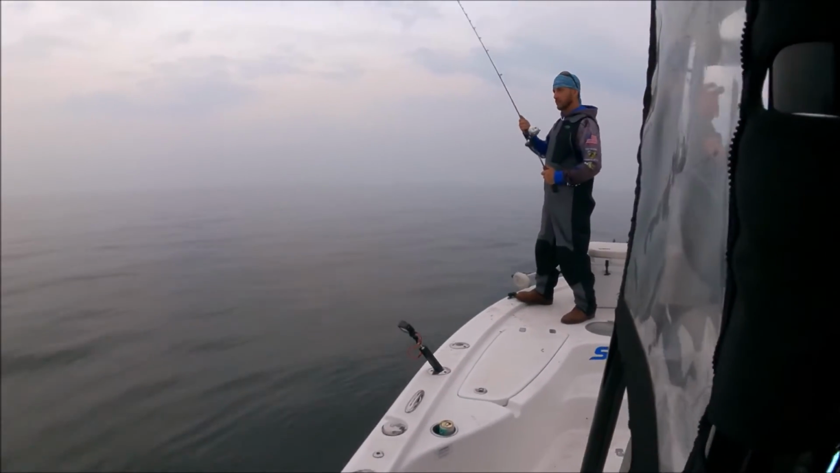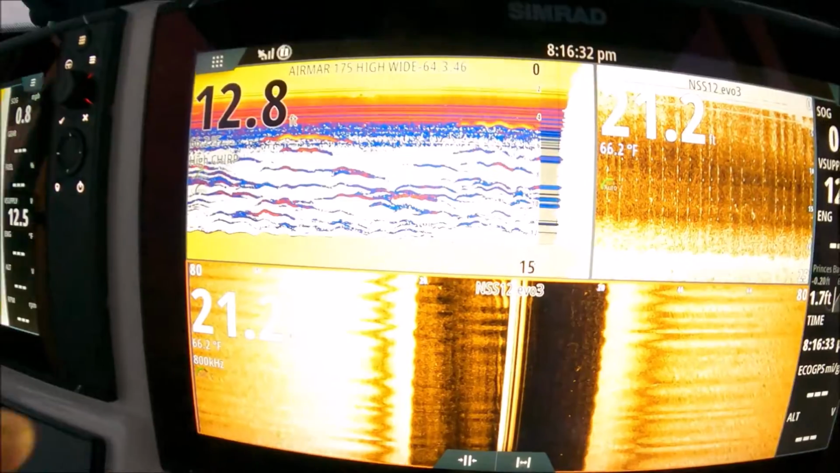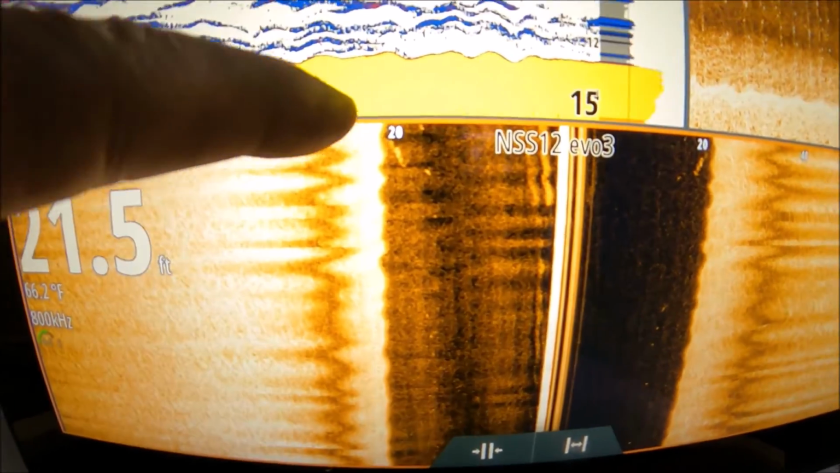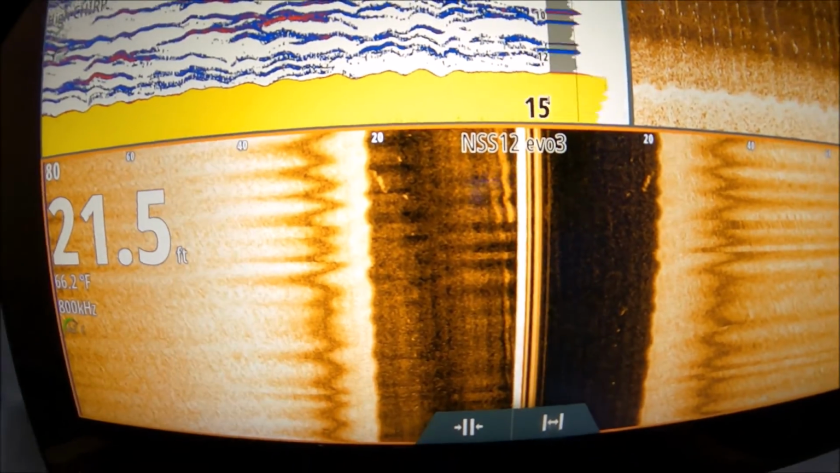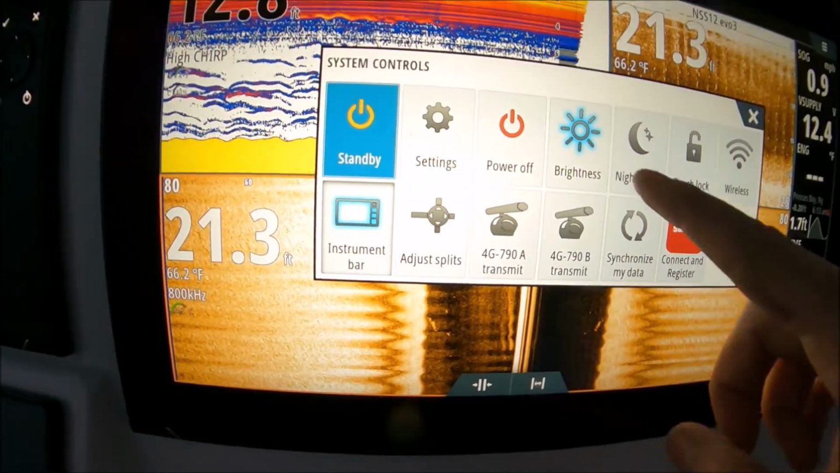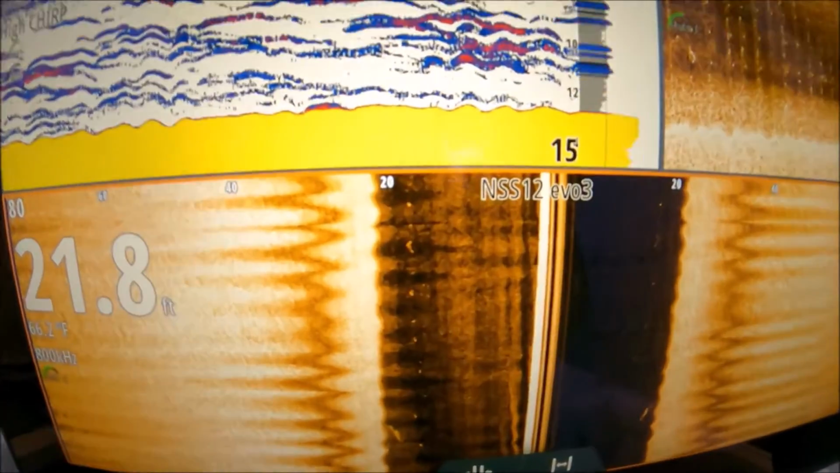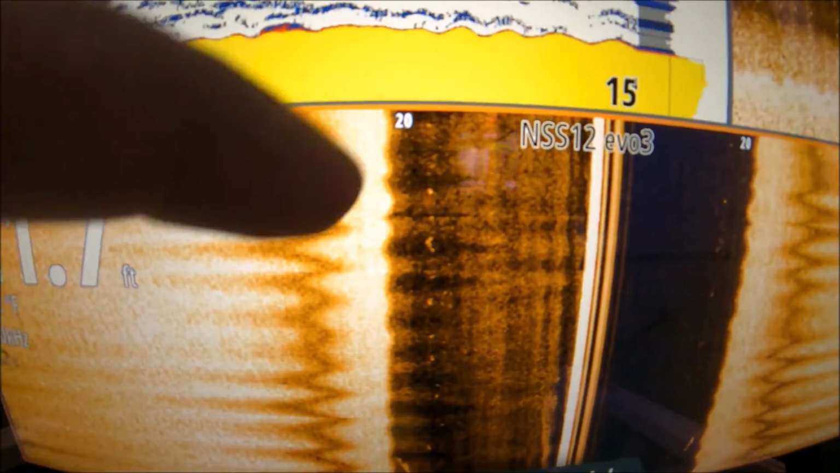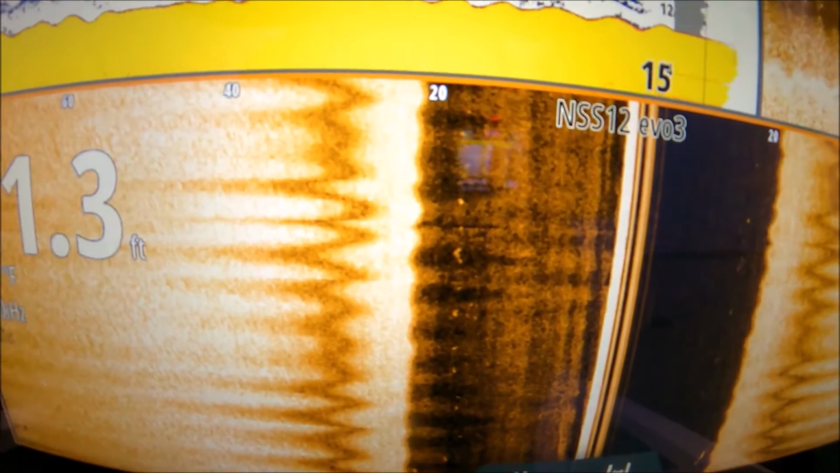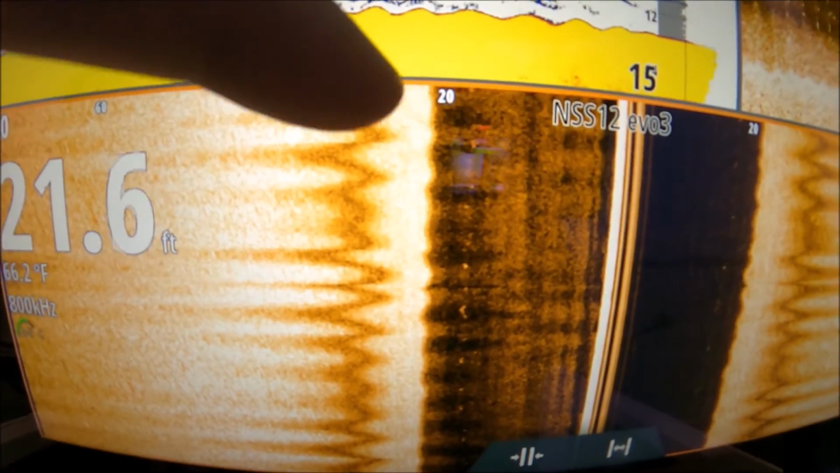Okay, he's jigging it again. Okay, and there it is again. You can see his spoon, if you can see that, if it's not too bright. So he's working that spoon. Reduce the brightness here a little bit. Okay, good. There's Dave jigging. That's his dots from his spoon that is directly under the boat. It's not 20 foot to the left.